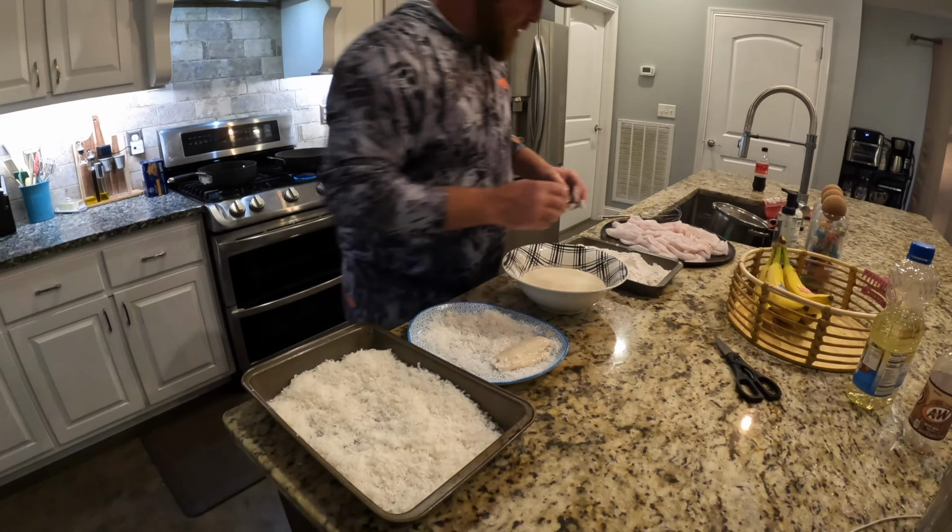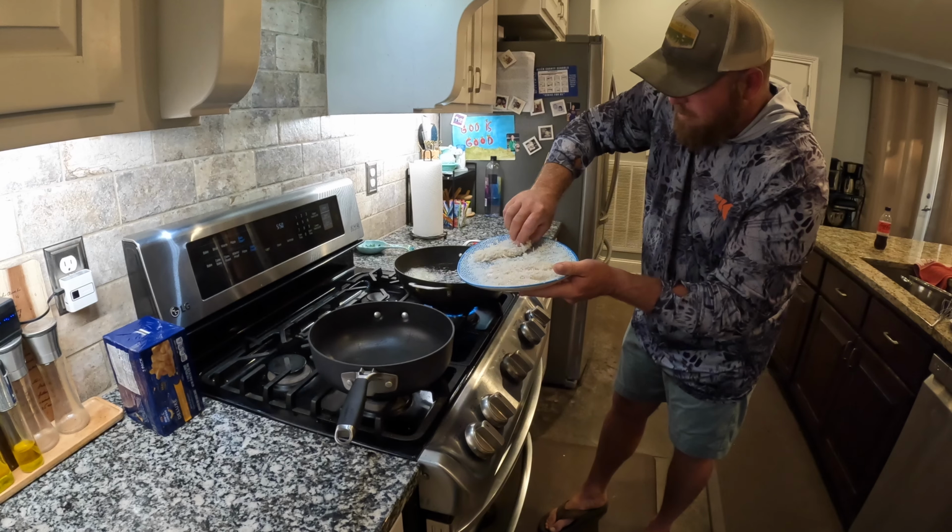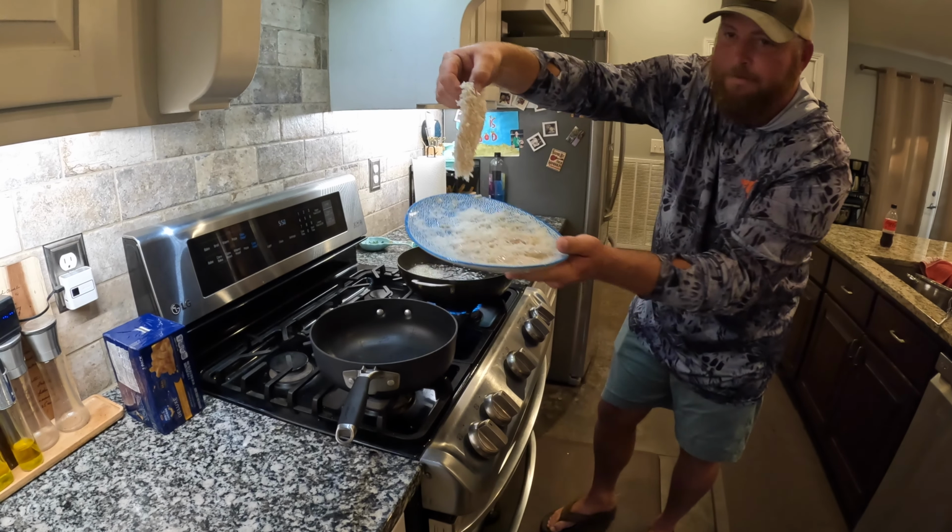Get some coconut, sprinkle on top of these fillets. And that stuff will sit right there. This is sweetened coconut shavings is what it is. And that's about all it takes, guys. You don't have to get real wild. They'll all have a little on. As soon as you get that done, give them a little pat. You can dunk this back on a plate if you want to get a little more.